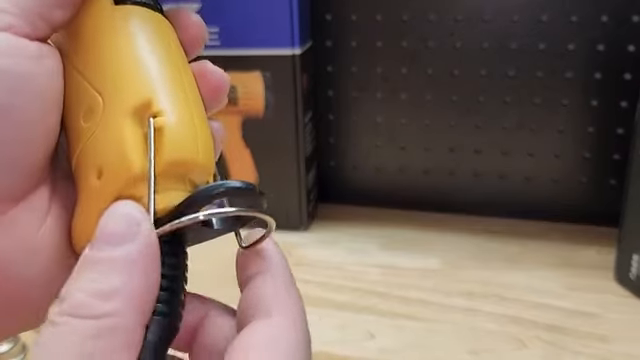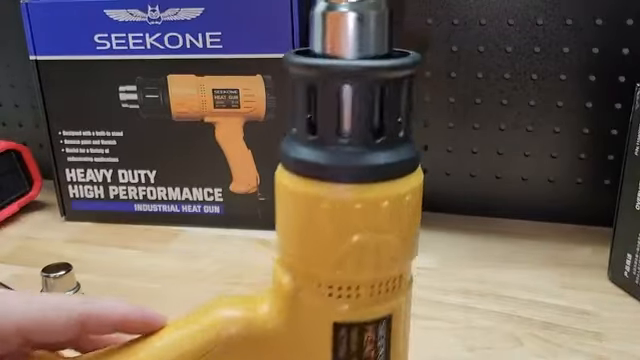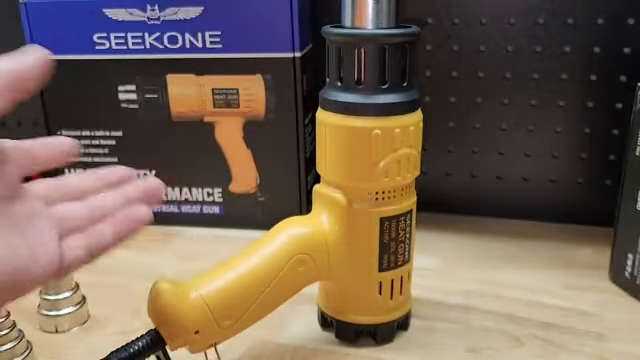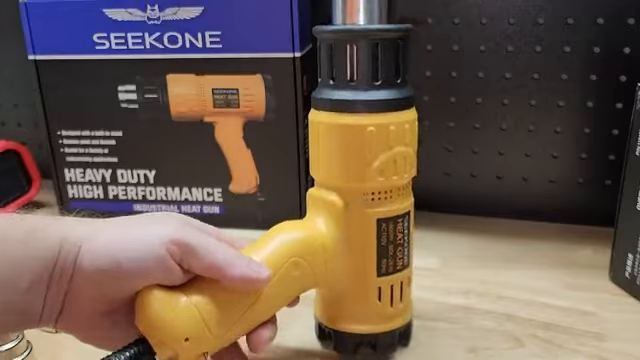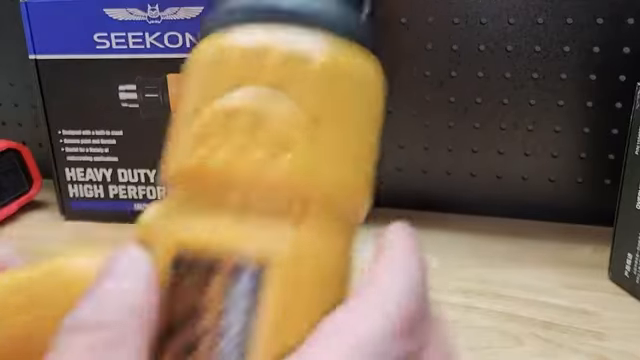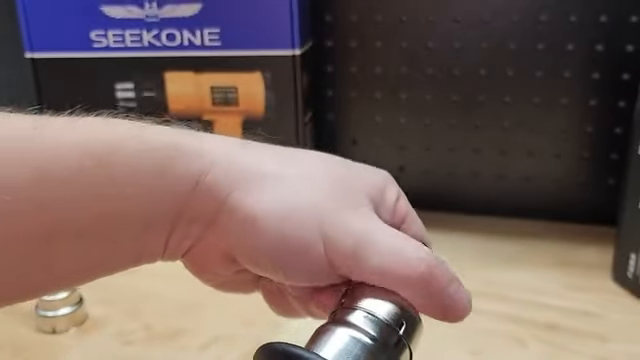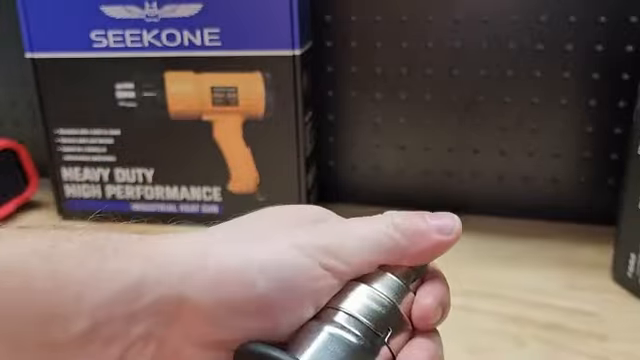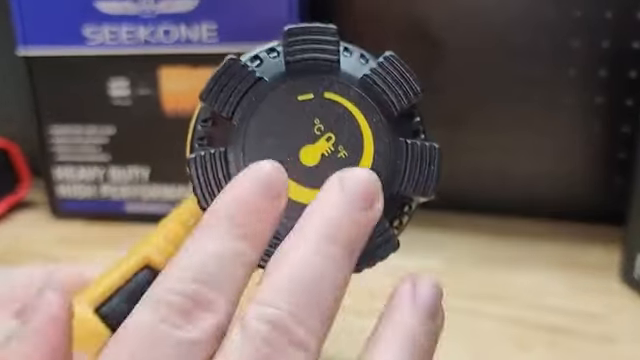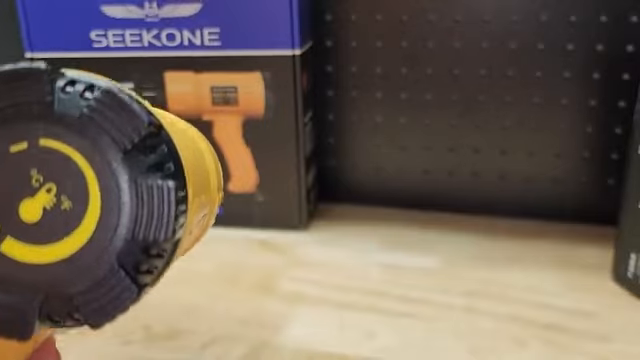Now also, this thing has a little kickstand down here so you can stand it right up, which is another really good use for wires and such, because it's hands-free and then you can just be doing your thing right above. I know it's a little off camera, but you get the idea. So what I'm going to do for our test is I'm going to put this little guy on so it gives us a nice small focused band of heat, and we're going to start with it all the way down, lowest setting, and then before the end we'll crank it up. Let's get it plugged in and get all set up.